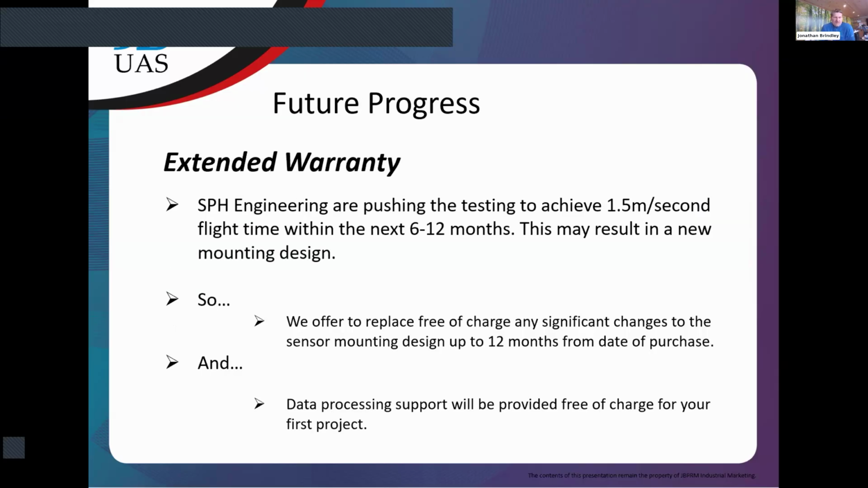one of the slides to include here is that there are always developments, certainly with trying to increase speed, and there might be some developments in terms of the housing of the arm and so on. So SPH have kindly offered to replace free of charge any significant changes to the mounting up to 12 months from the date of purchase. That's pretty good. And also, data processing support for the first project.